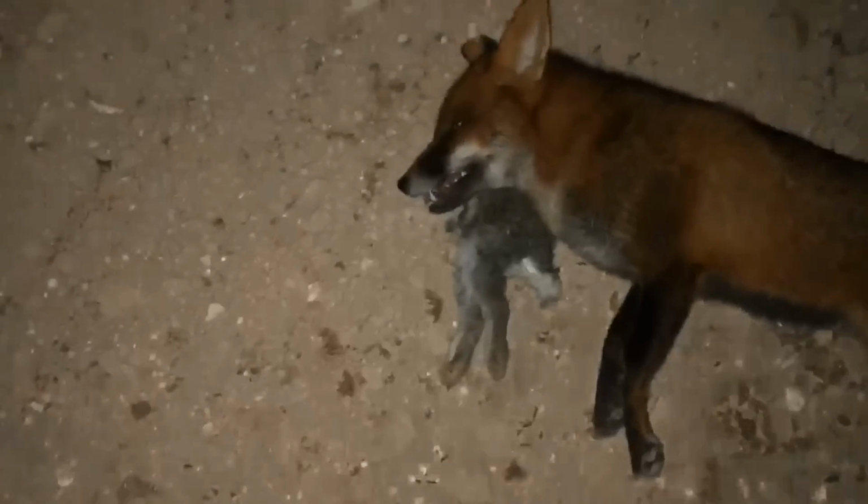Alright, let's go and have a look. Alright, that's the fox I just got. Real dark fox, that one. Lovely tail on him. Brush on him, I should say. As you can see, a rabbit there, or the back end of one. Yeah, that's what he was just chewing on. Young rabbit.